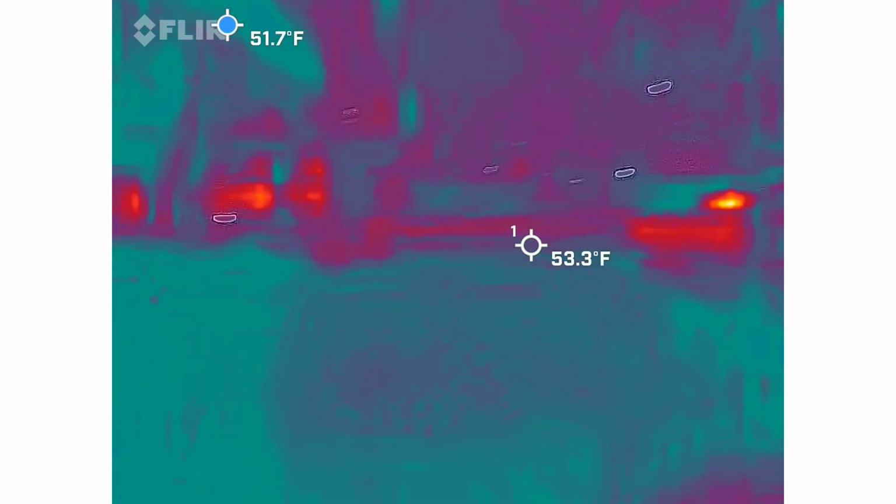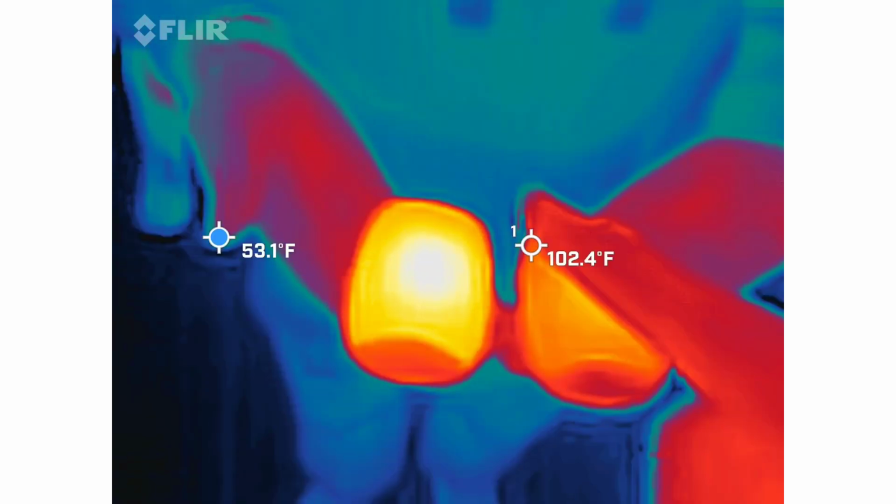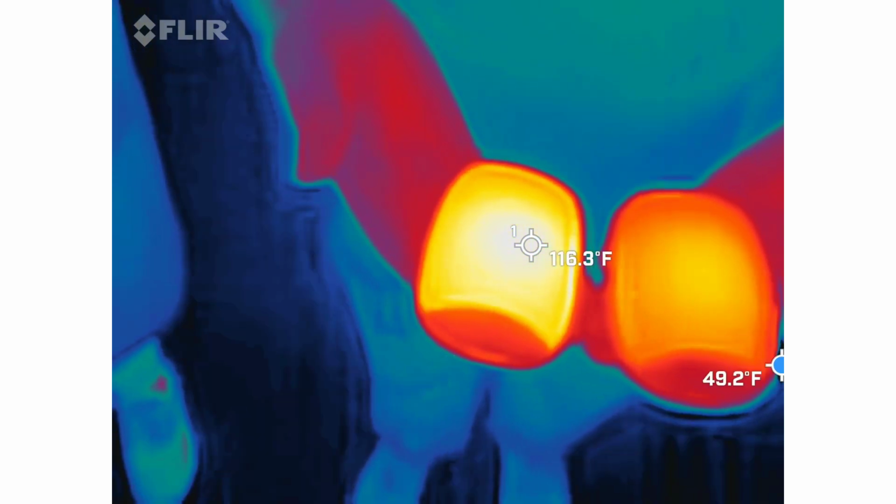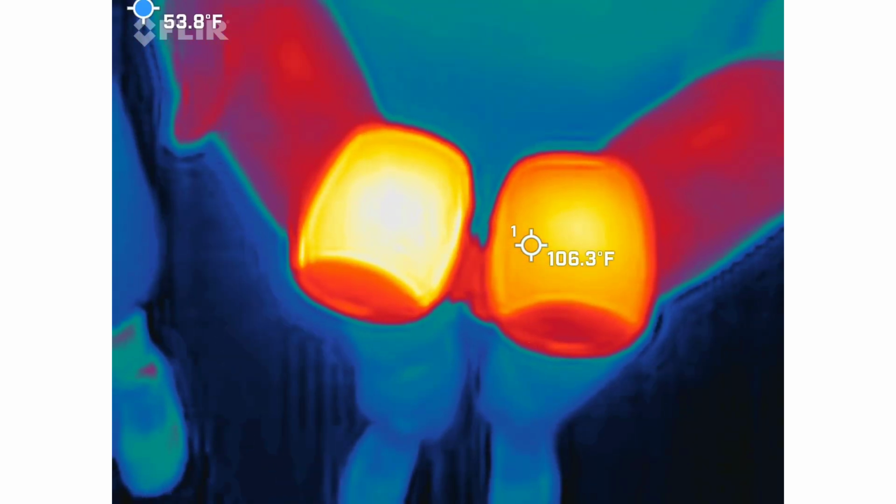Do me a favor. Put your crosshairs on this little guy here in my hand and tell me what the temperature of it is. This one's much hotter. Okay. But you're about 117, 118. Okay. And that guy over there is about 10 degrees less-ish. 107? Mm-hmm. I guess the name of his wife?